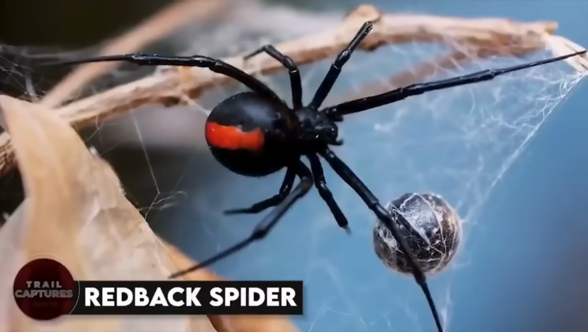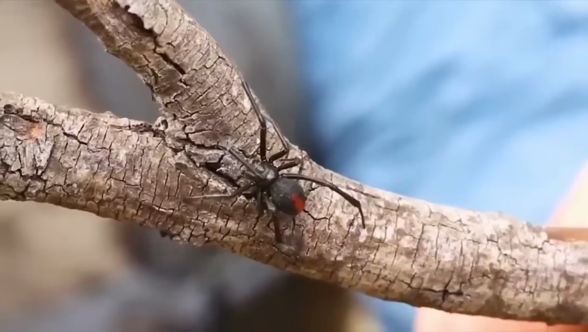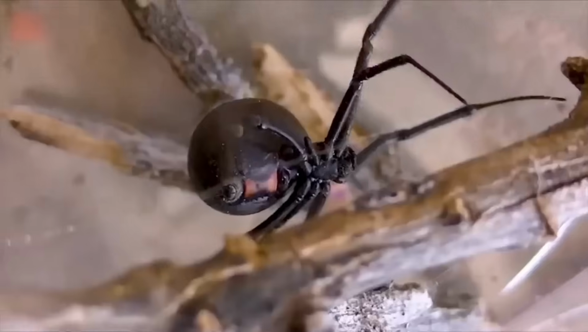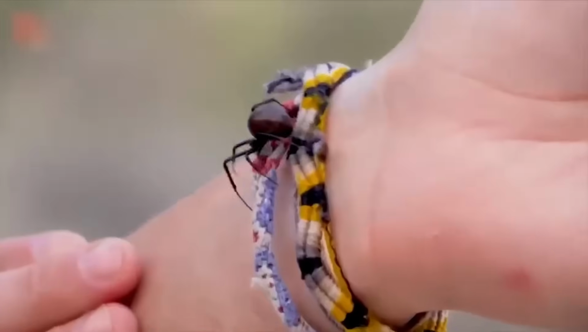Redback spider. These pesky little creatures are found all over Australia, and their bite can be a real pain. Their venom is no joke. It can make you feel like your whole body's on fire. And in some cases, it can even lead to death. That's why it's important to keep an eye out for these sneaky spiders and make sure you're not their next victim. But here's the thing.